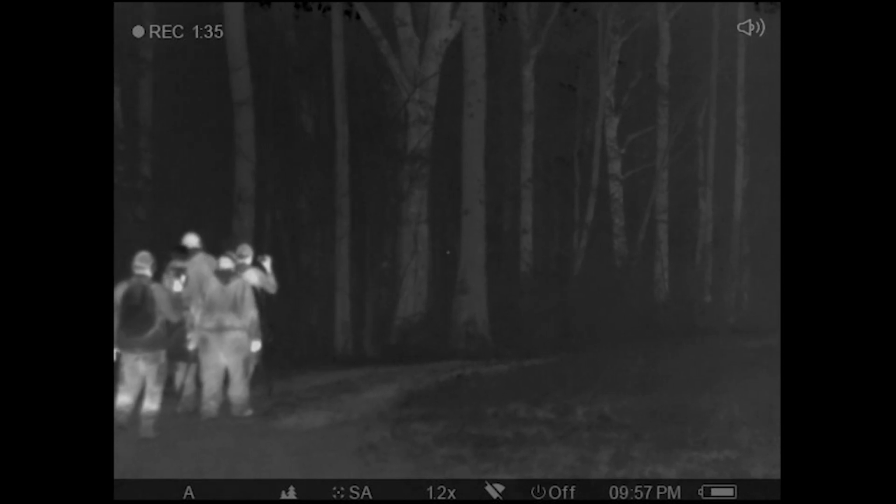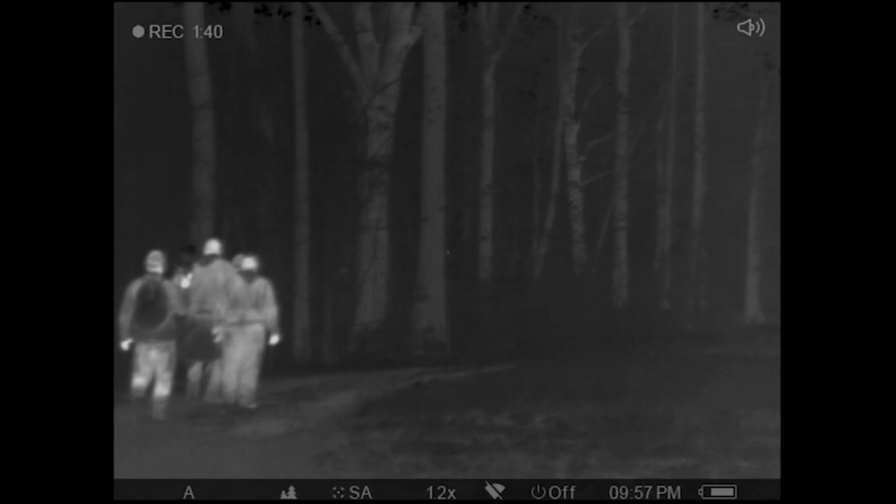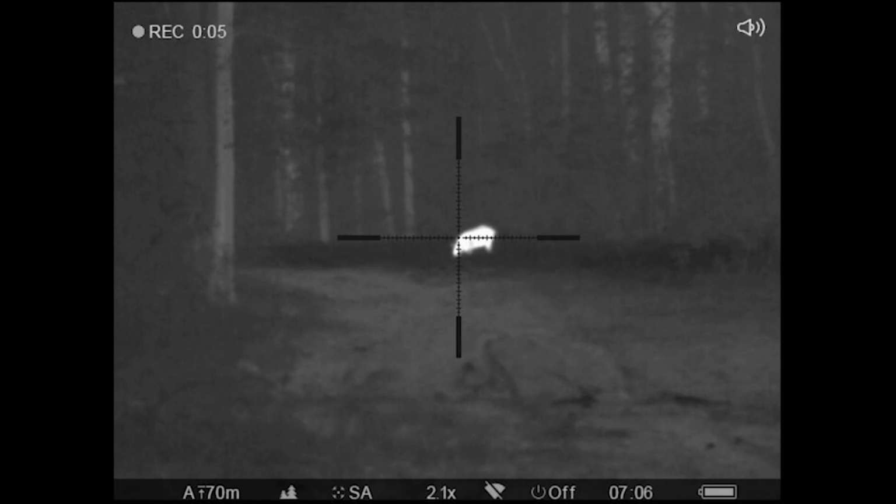No, I mean it's a lot different. Shooting at night, your depth perception of where you're at versus where the hog's at. It's a lot of work. It's not as easy as it looks. And the guy did a great job of putting us on the hog and said just aim for his vitals and his head. And I'm used to shooting at the head, so that's what I did. I shot at his head and we dropped him.